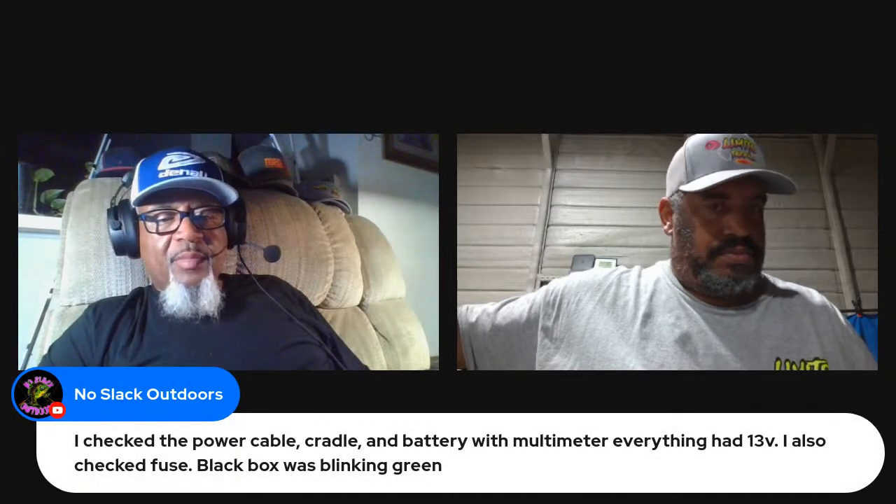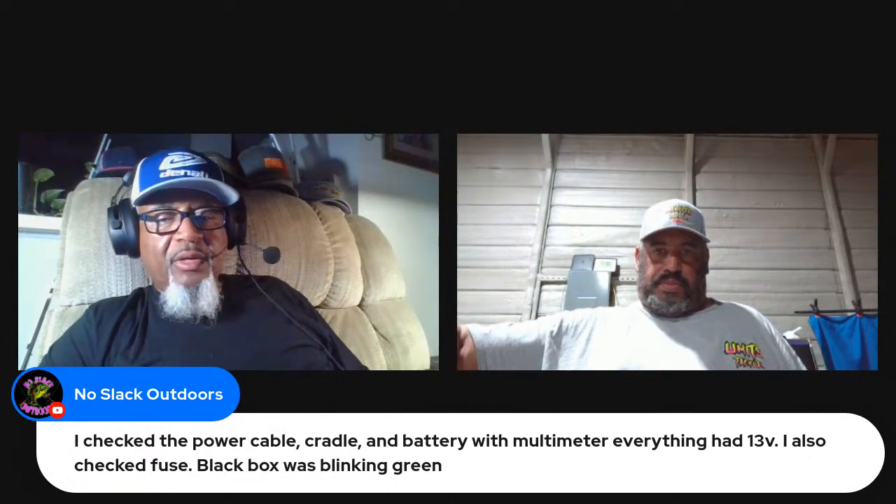So I checked the power cable, cradle, and battery with a multimeter. Everything had 13 volts. I also checked the fuse. Black box was blinking green.